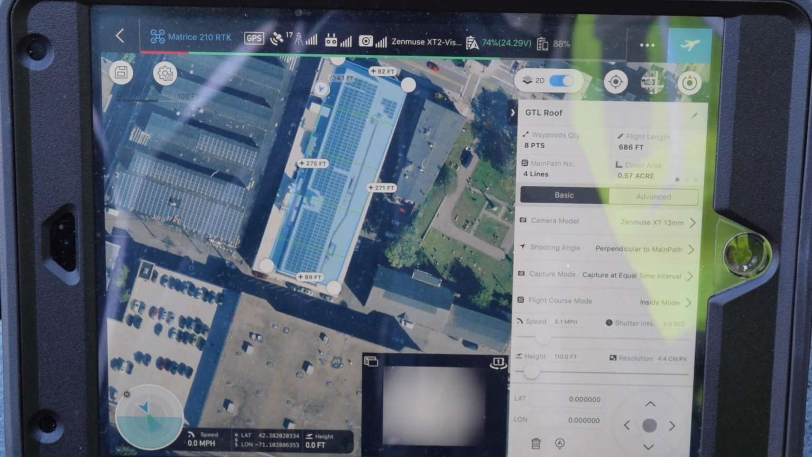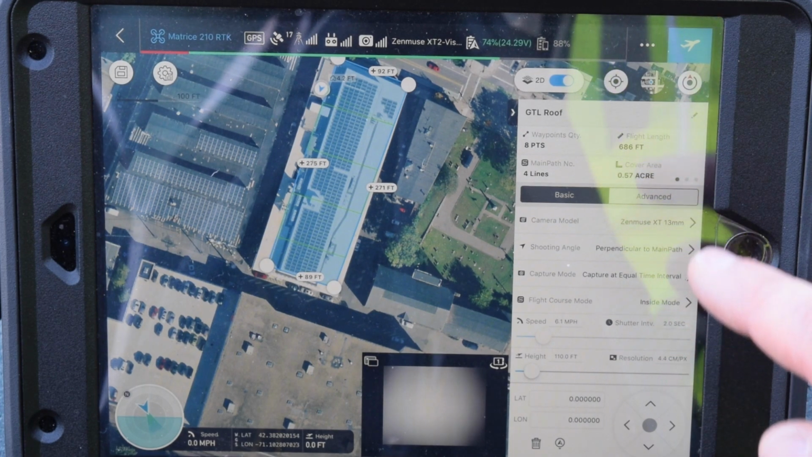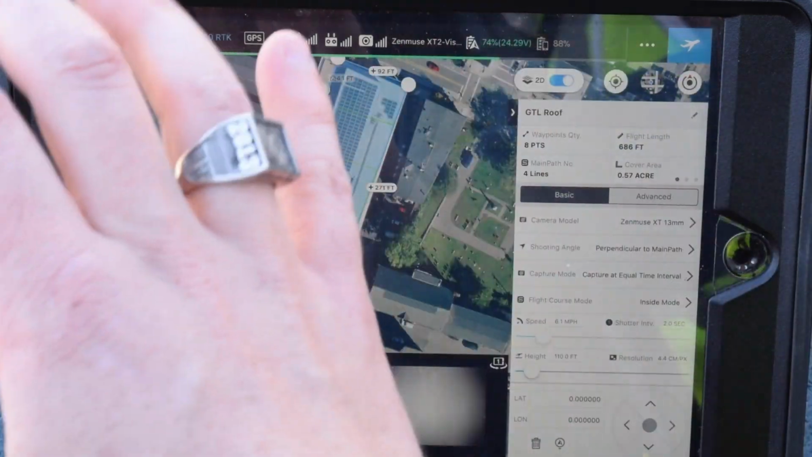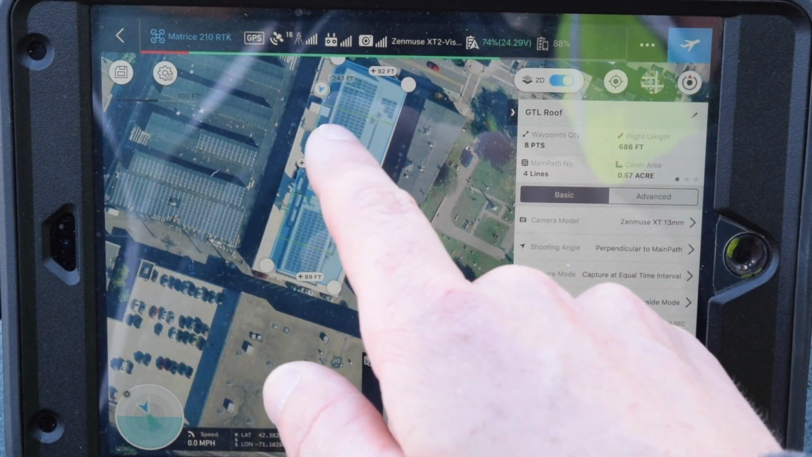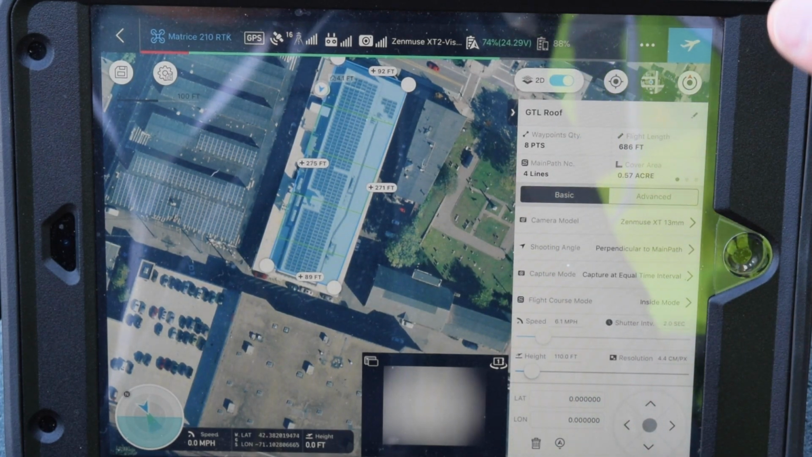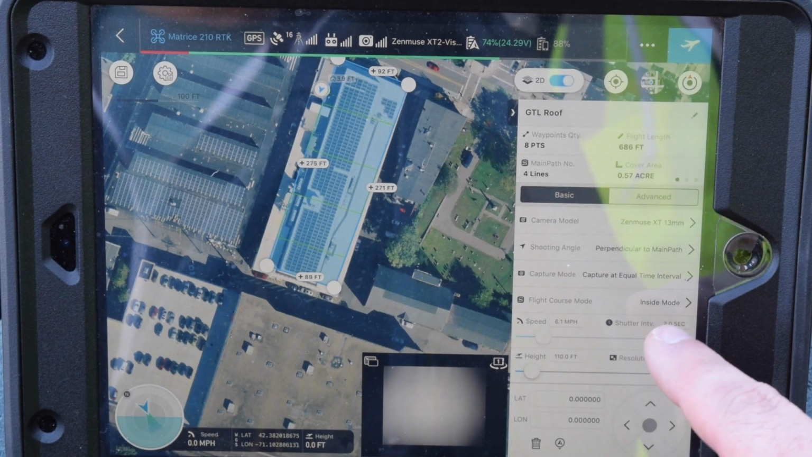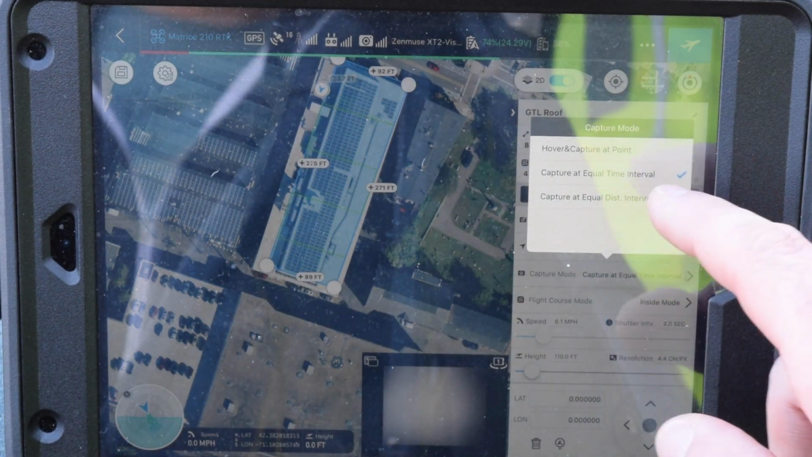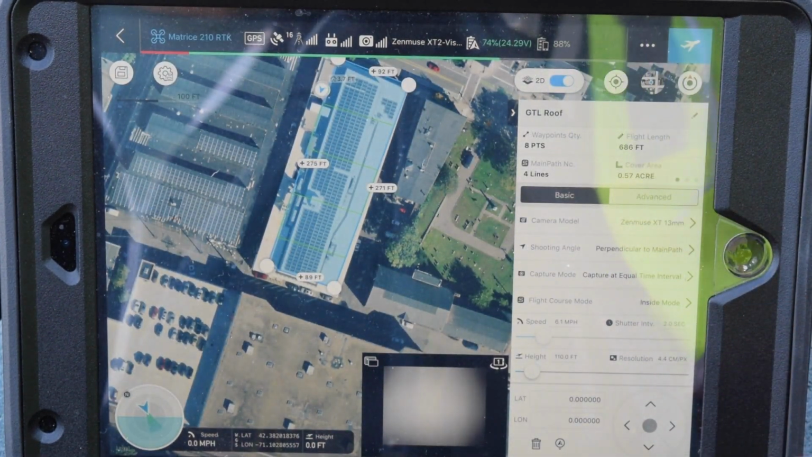The other important setting to note is perpendicular to main path. Essentially, the drone's going to be pointed north and crab walk from side to side as it flies across these green paths. That's really important and what we're going to need for our analytics. We also have capture at equal time interval. You can also use capture at equal distance interval, but equal time interval works just as well.